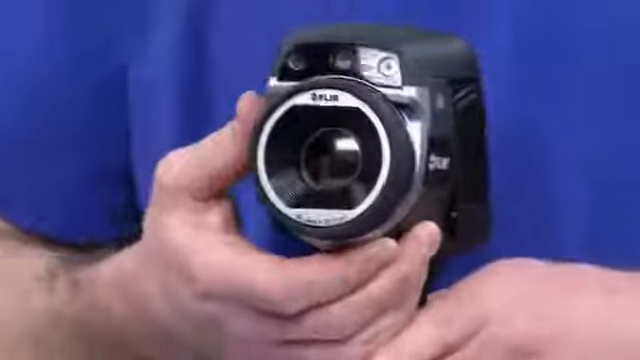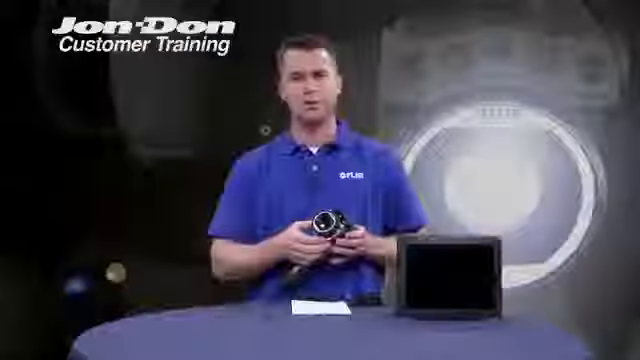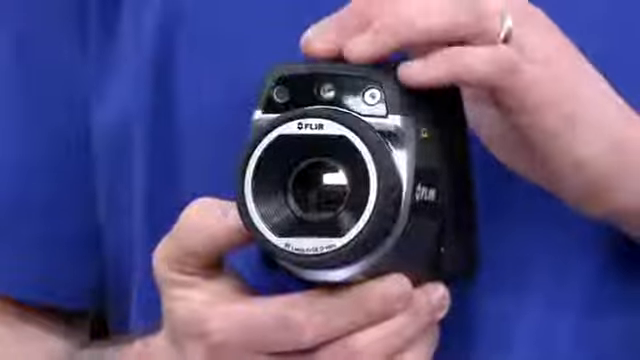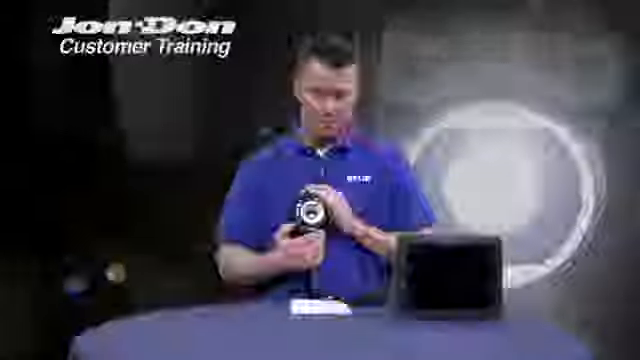The E-Series cameras are also equipped with interchangeable lenses. What that means is you can have either a wide angle or a telephoto lens in addition to the existing 25-degree lens that's built on the camera. So if you're a restoration contractor that primarily focuses on residential work but would like to use your camera more on the commercial side for larger targets, you've got the capability and you've got the flexibility to interchange your lenses.